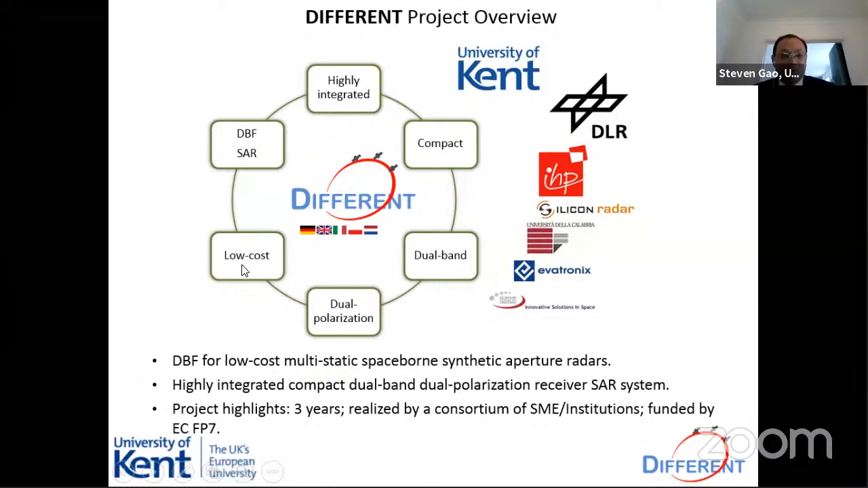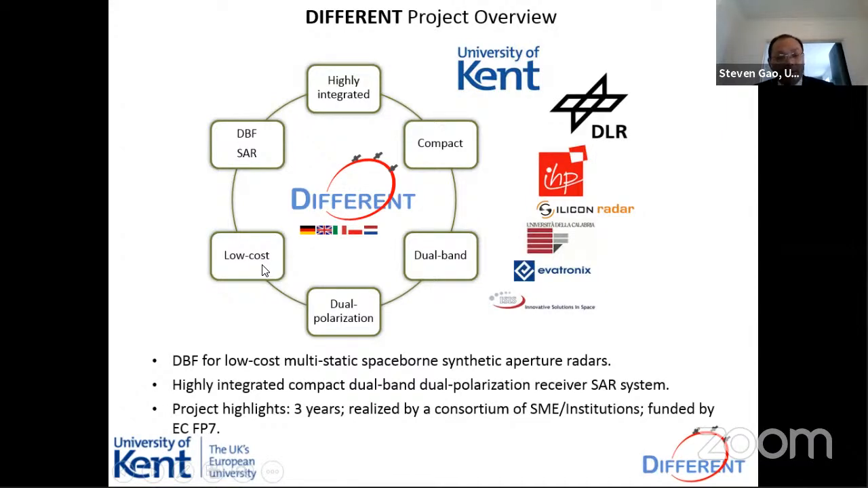We also want low cost, because as we mentioned before, space-borne SAR systems are very expensive, which is not good, because at the moment there are lots of requirements for space-borne SAR systems on board small satellites. Small satellites are cheap, we know. If the SAR system is very expensive, it doesn't make sense, right? So reducing cost is crucial.